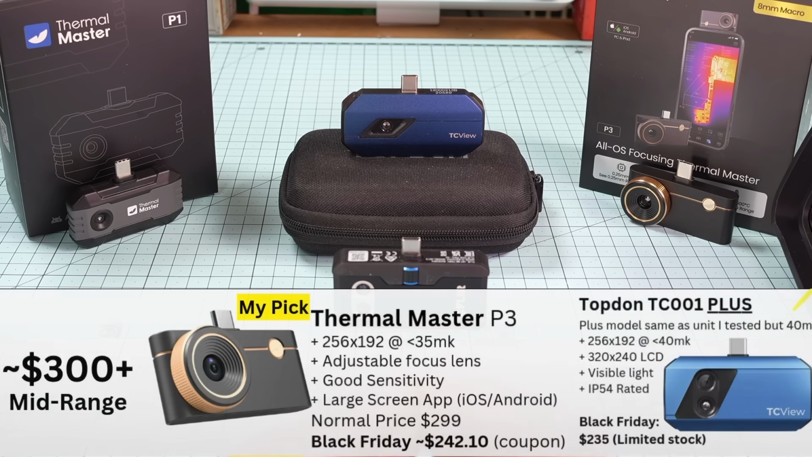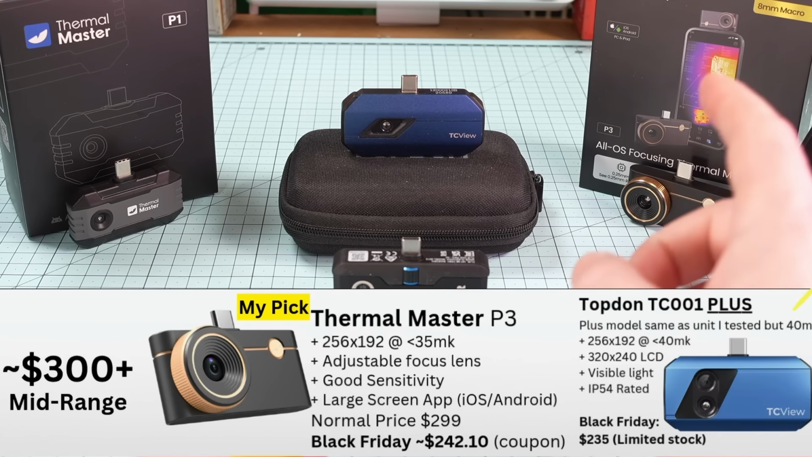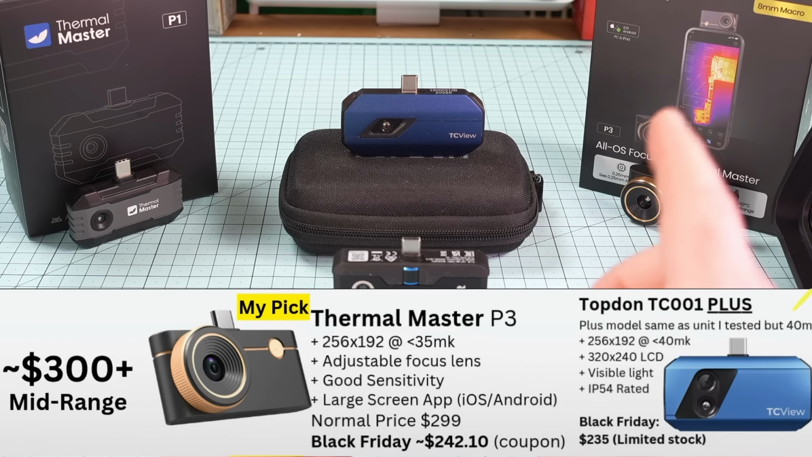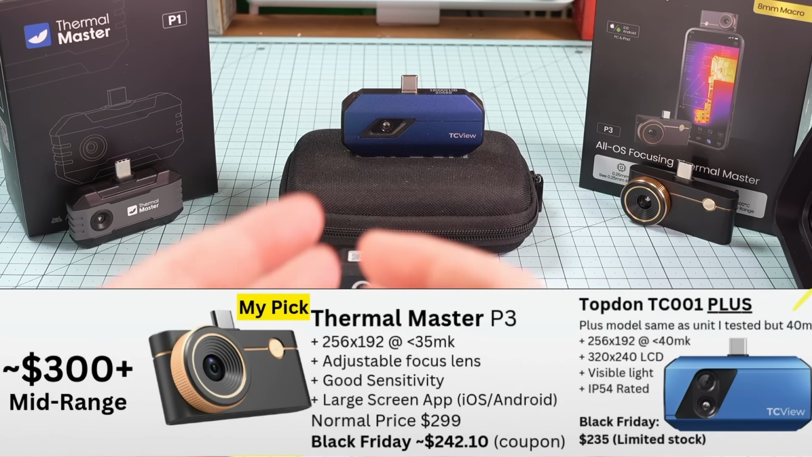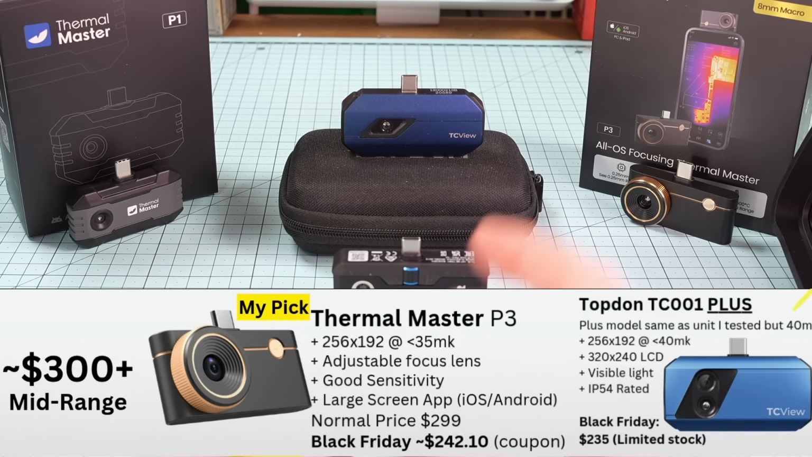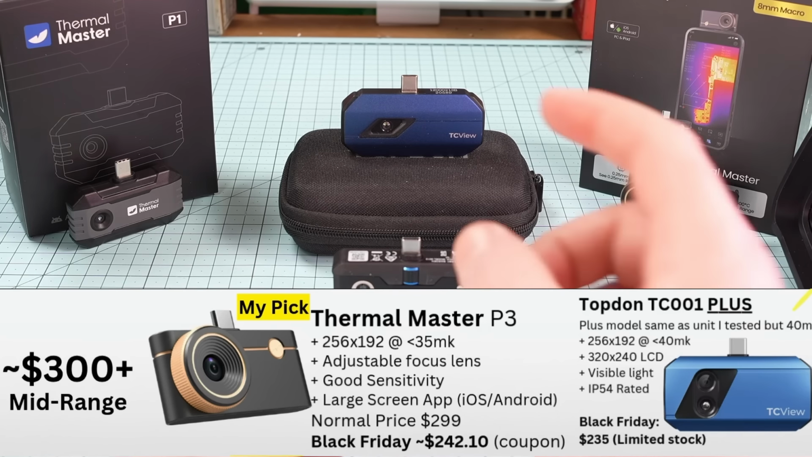Mid-price units, in my opinion, the P3 won 3 out of 4, best unit by far, but I was seriously impressed by how well the Topdon did in that bedroom insulation test with the extreme contrast going on there. If you need something for that exact scenario, then I think that's the unit you should buy. But overall, the P3 pulled ahead with far more detail visible in the close-up PCB test and the long-distance outdoor test, also picked up more detail in the bathroom shower test, and also did really well in that bedroom test. It's just the Topdon did a little bit better.